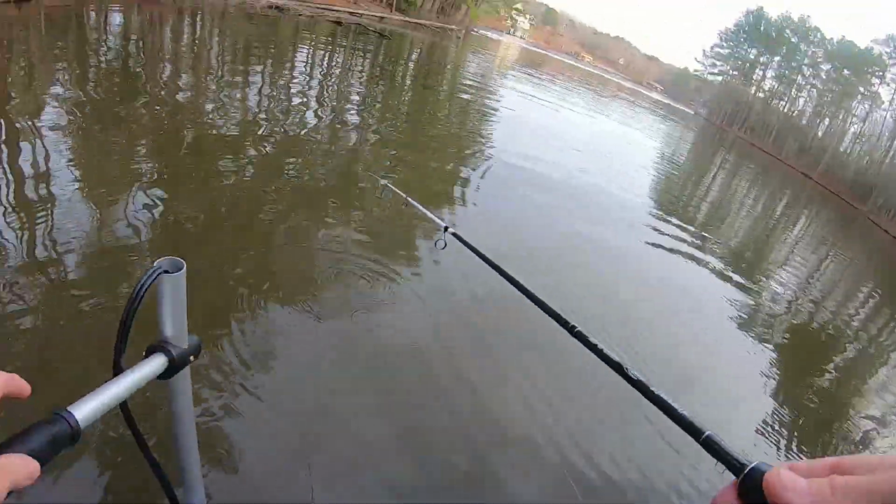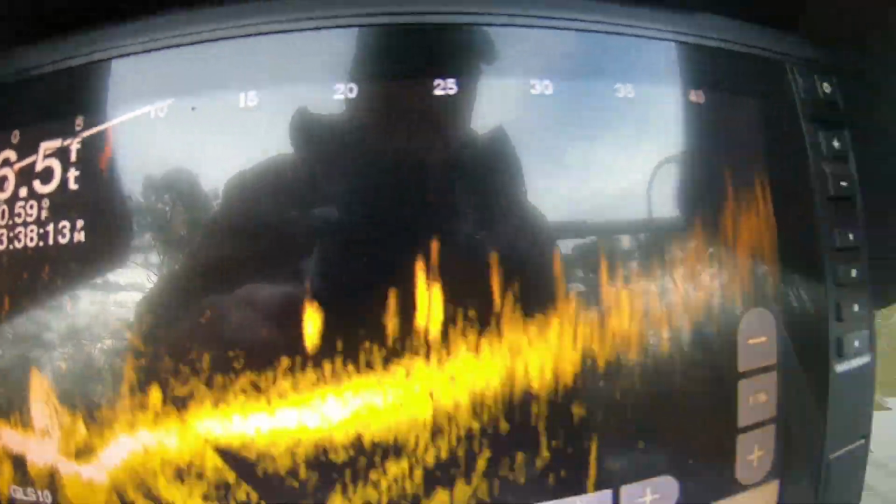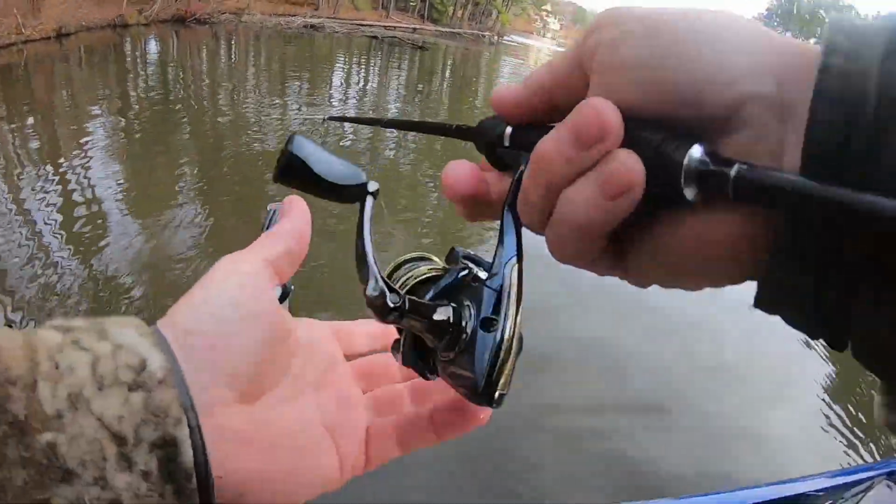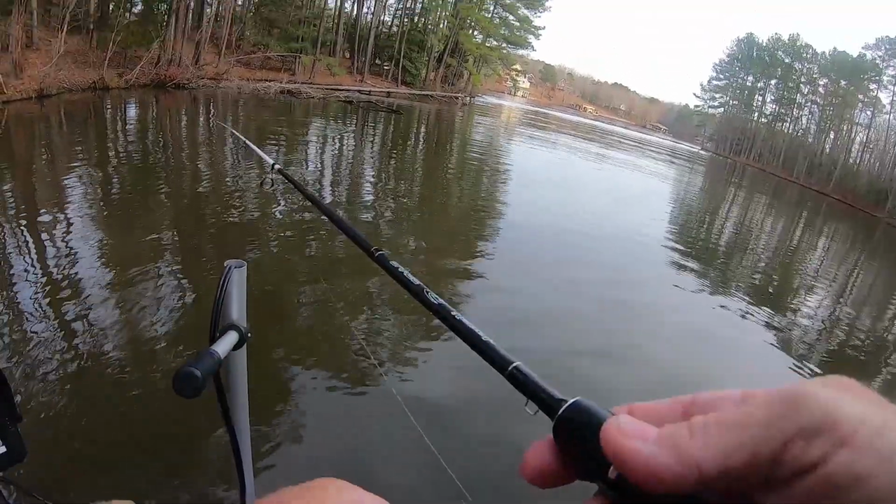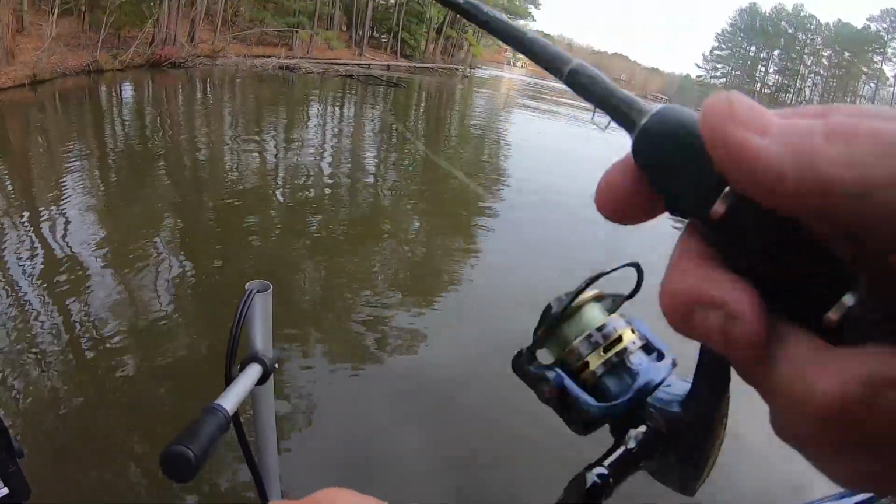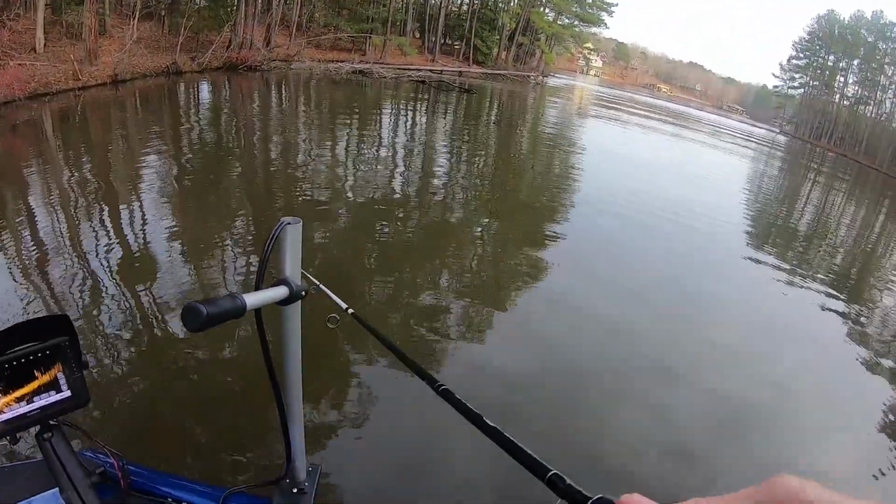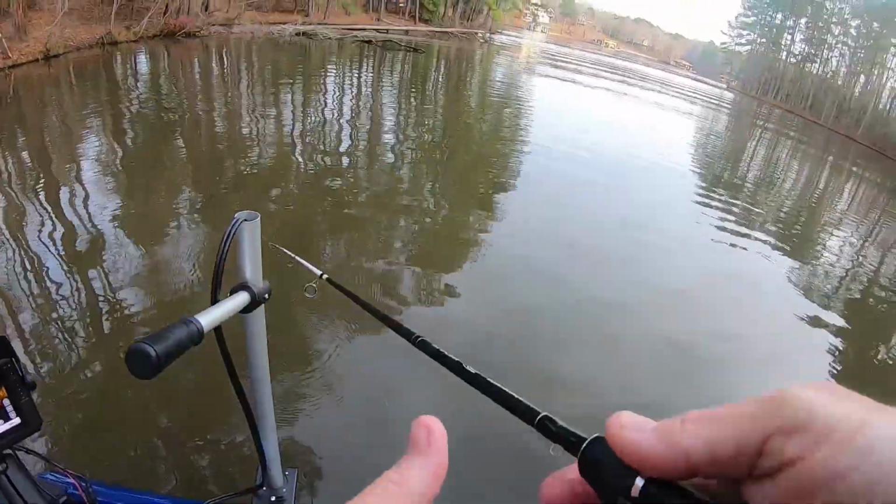Well, let me see if I can find these. Right here they are. See them right there? Right there they are. All right. They're at 20 foot. Now, you wouldn't have to have a Livescope, guys, to catch them. You just random cast the area. But it's helping me. That way I don't waste my cast. That way I know I'm casting where some are, see?